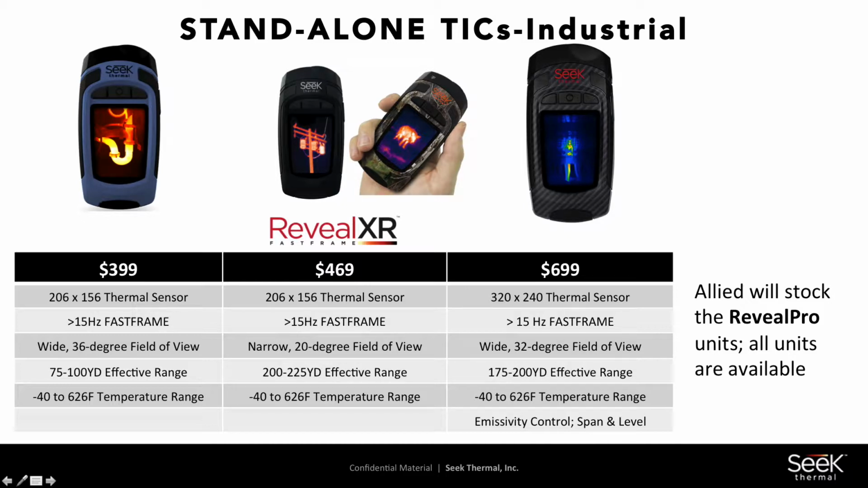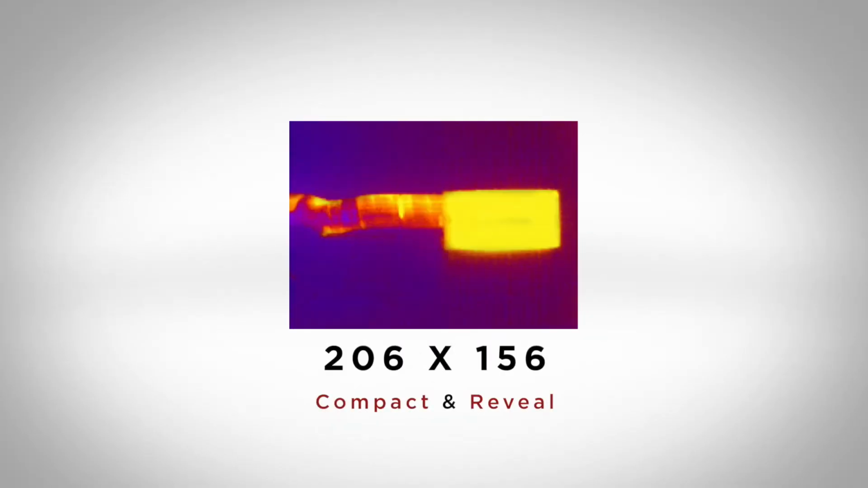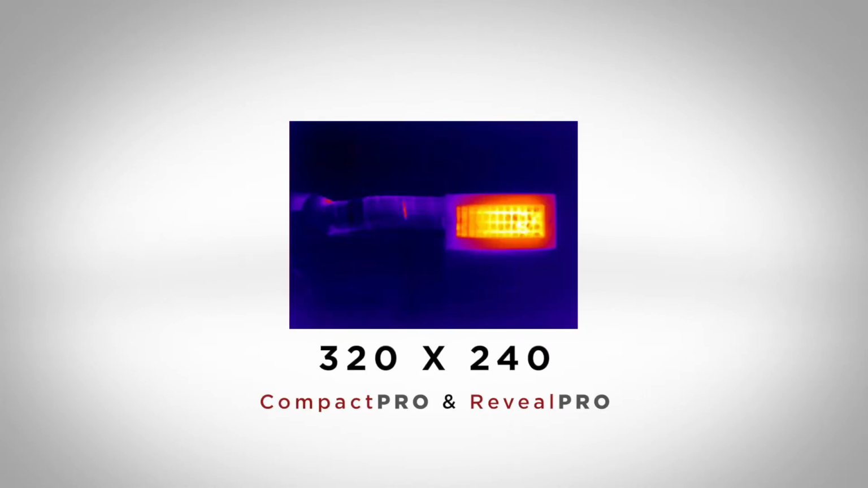phone-mounted model, we've got a Reveal series. So the Reveal series is a handheld model that pretty smartly includes a 300 lumen flashlight built in. This is not a touchscreen. So there's a lot of environments where you're using a thermal imaging camera where you have gloves on and that sort of thing. This is tactile buttons here, the function menus, and everything else you use with the push of a button.